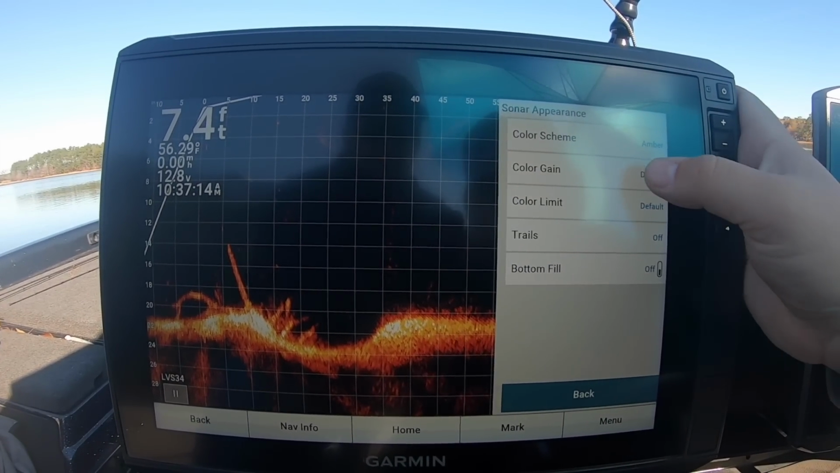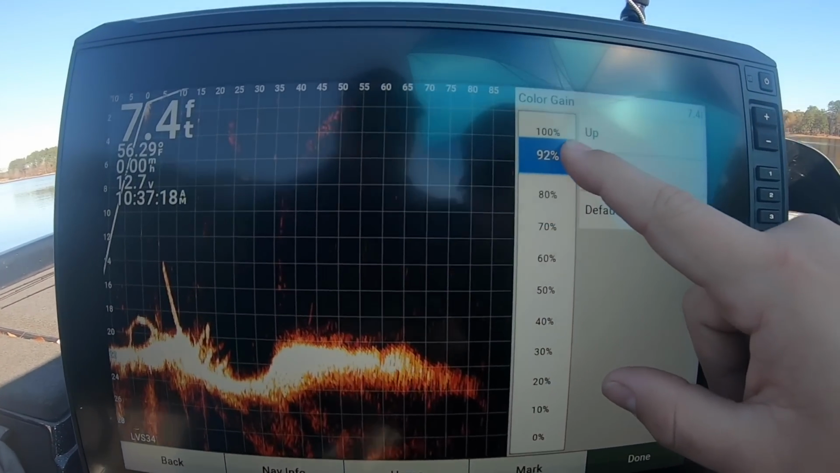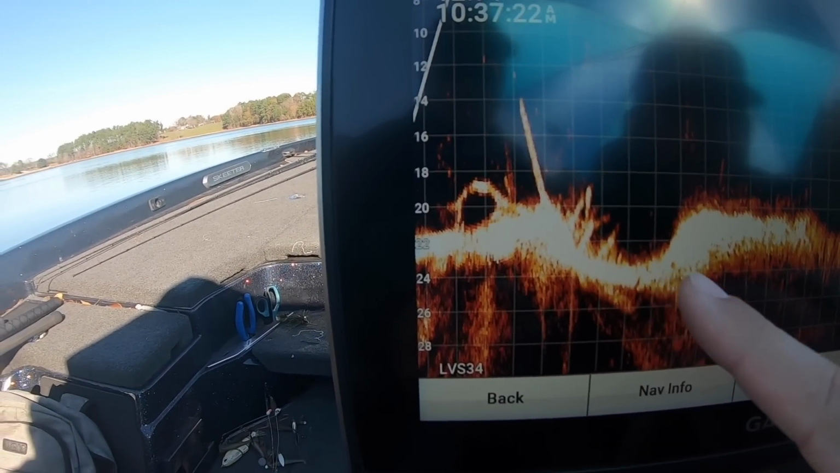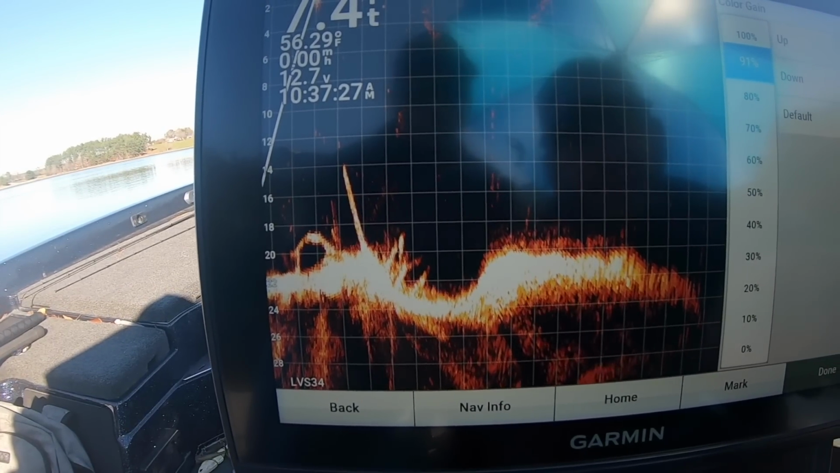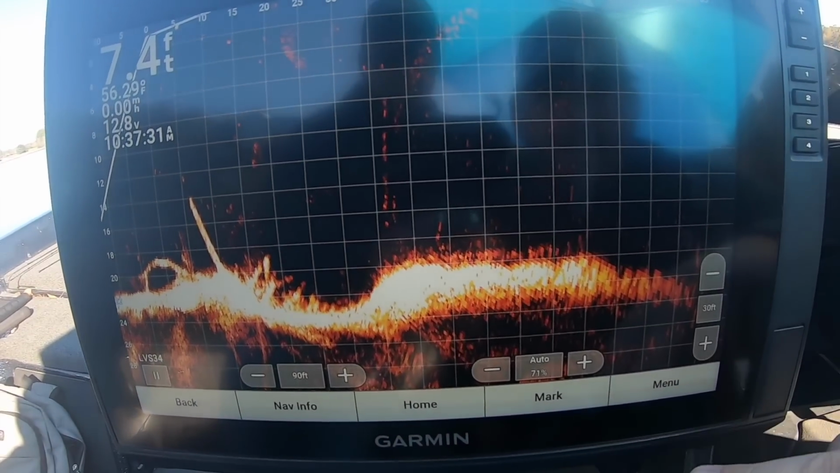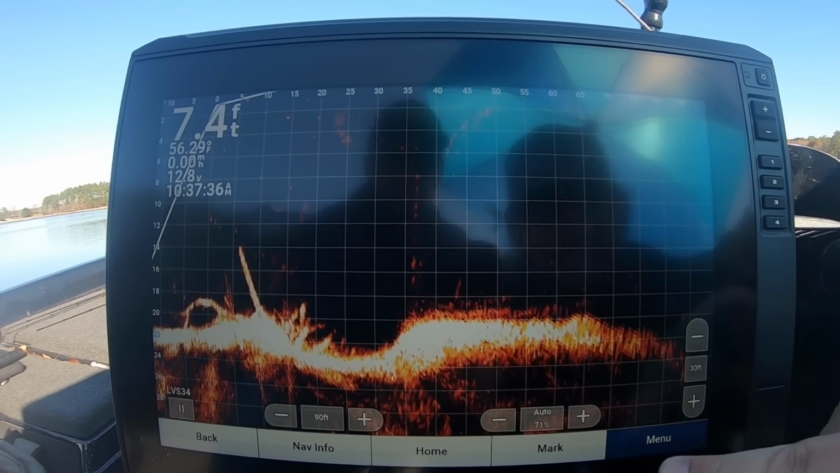Appearance, I'm going to come right here to color gain first, and we're going to crank this bad boy up to about 90. And you see how that just turned all this brighter here. That's going to help you distinguish your hard and light returns a lot better, brightens up your bait better, all that kind of stuff. So we're going to hit done here. So that's back to your full screen. You can kind of see what we're starting to work with here.